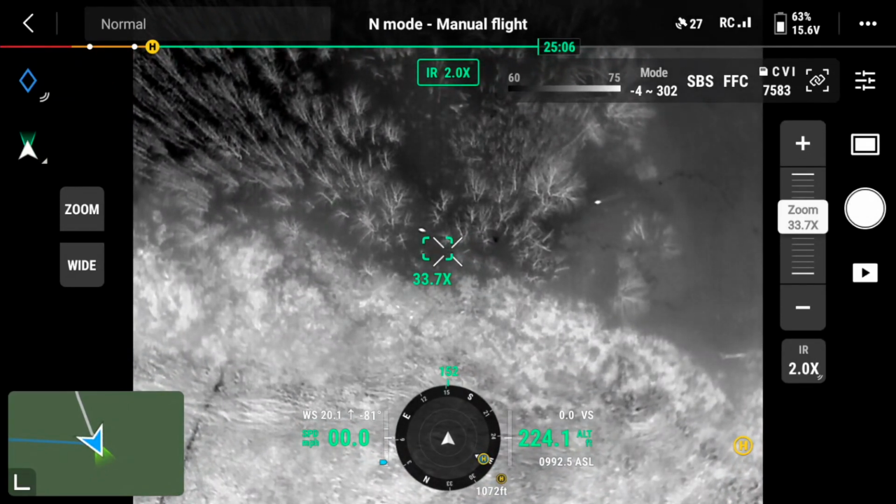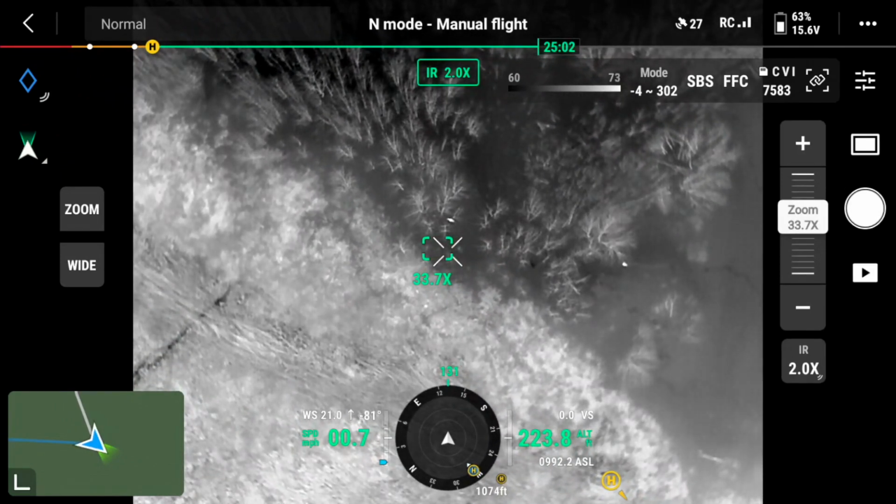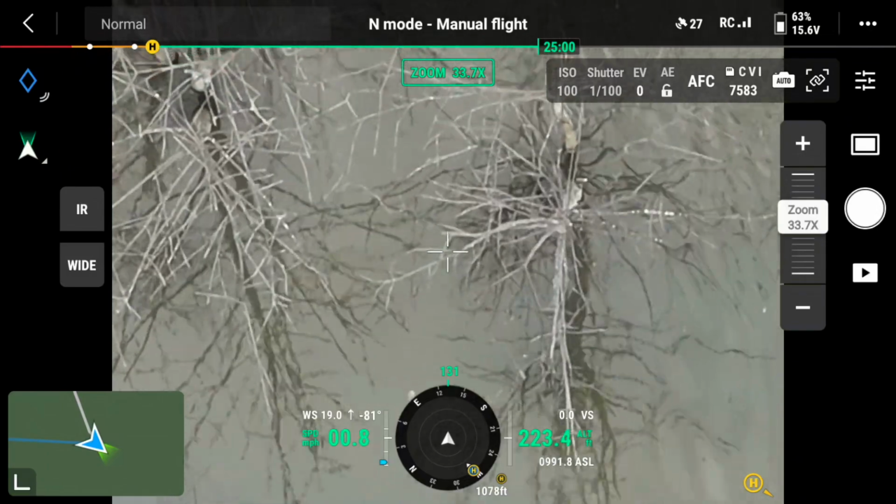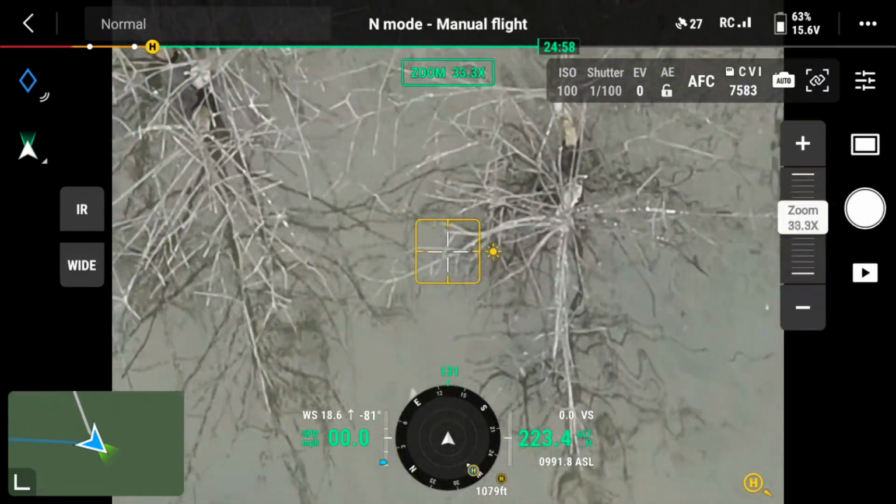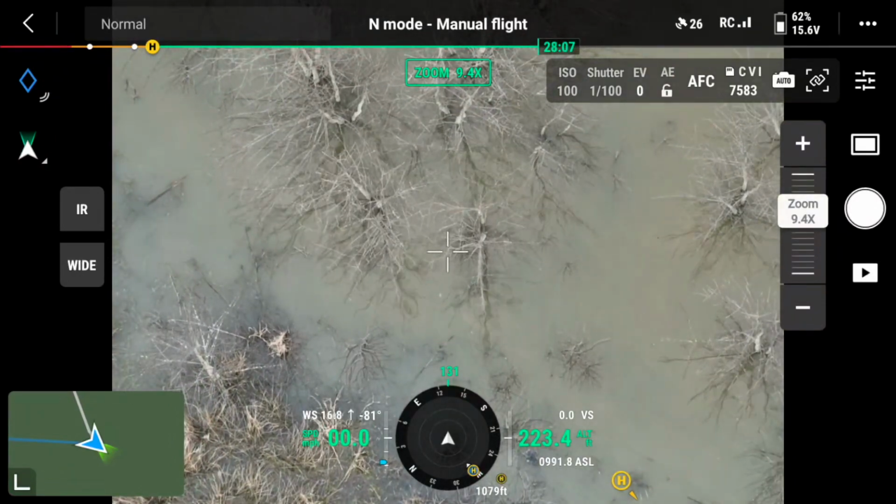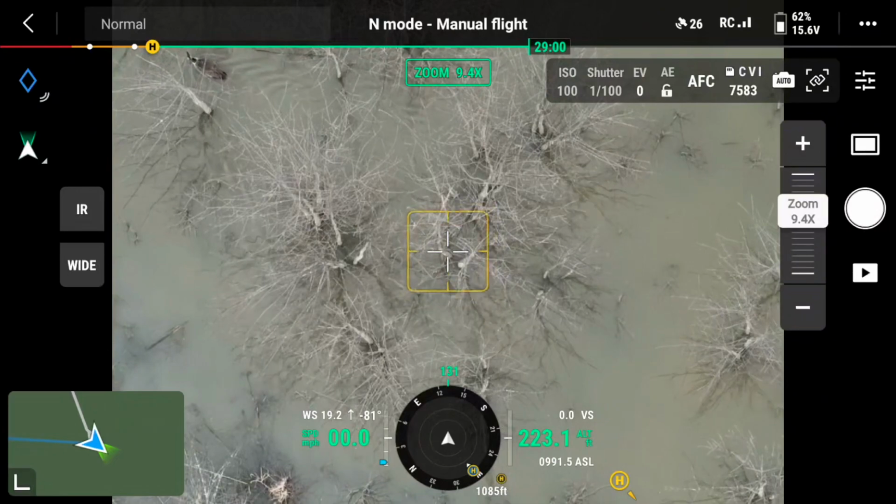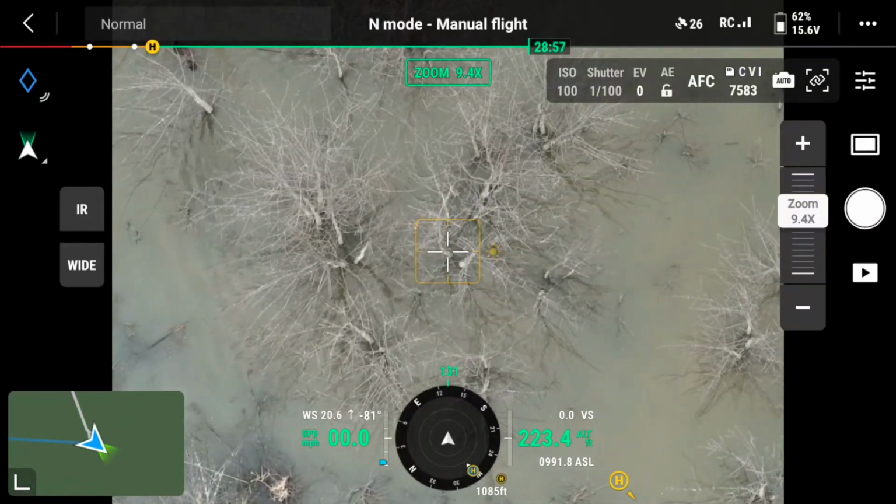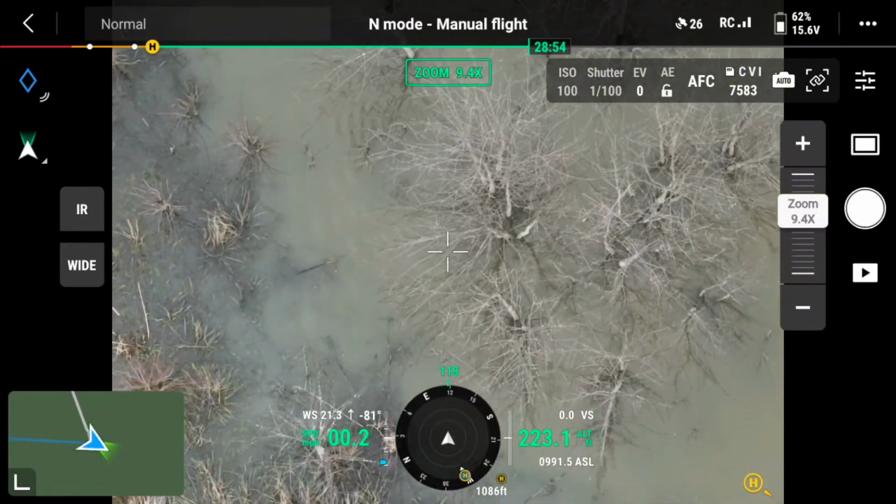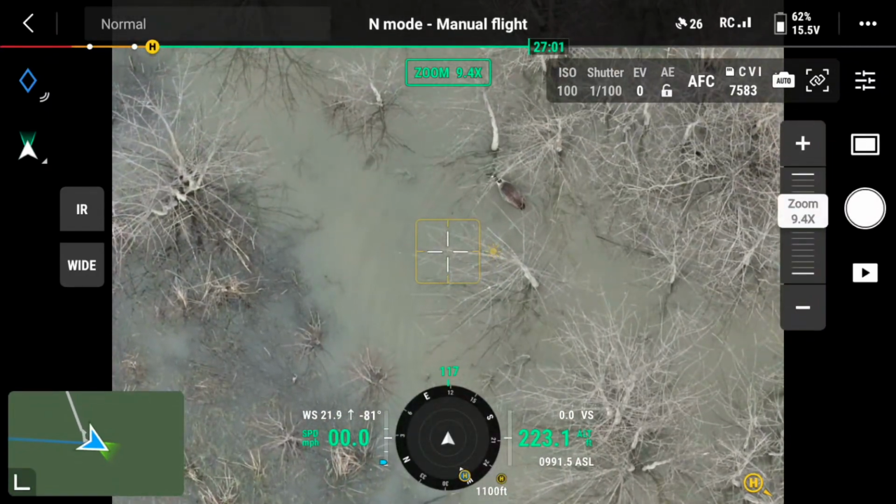I'm trying to position myself to kind of head them off at the pass so I can get them on zoom at the right zoom level. I'm backing in and out between 15x and 30x, and looking for this. There it is in the upper left corner. Something just moved through the screen, which is pretty cool. And lo and behold, it's another Canada goose.